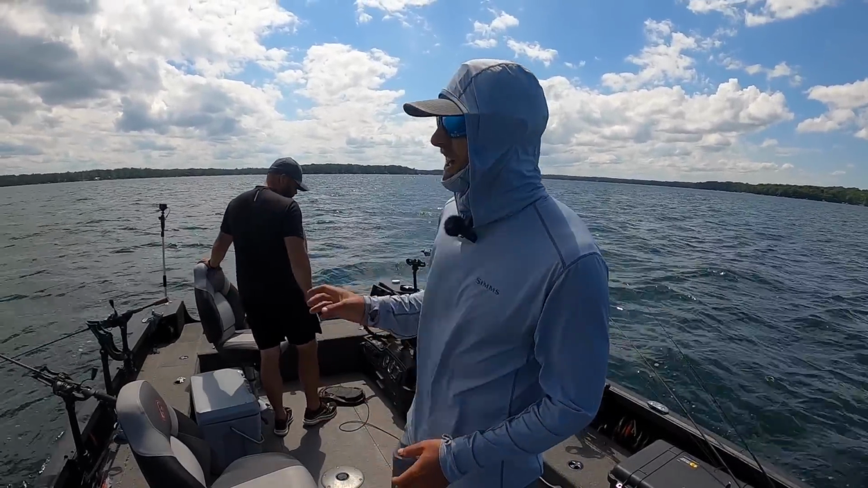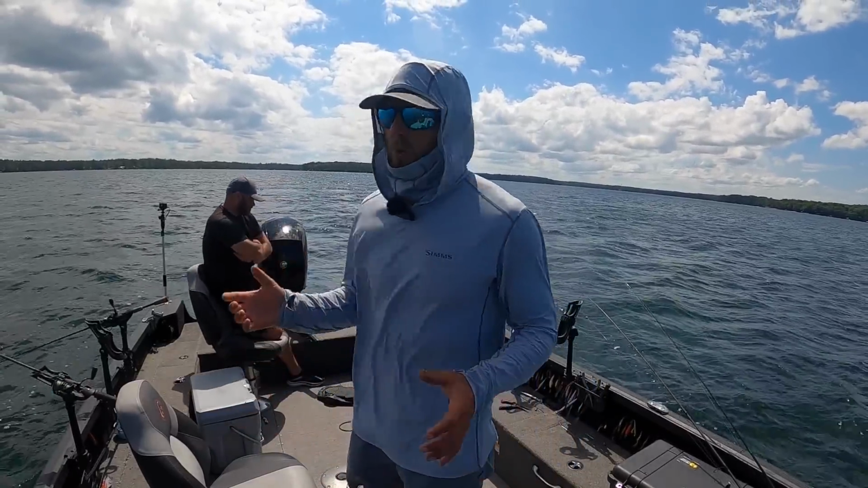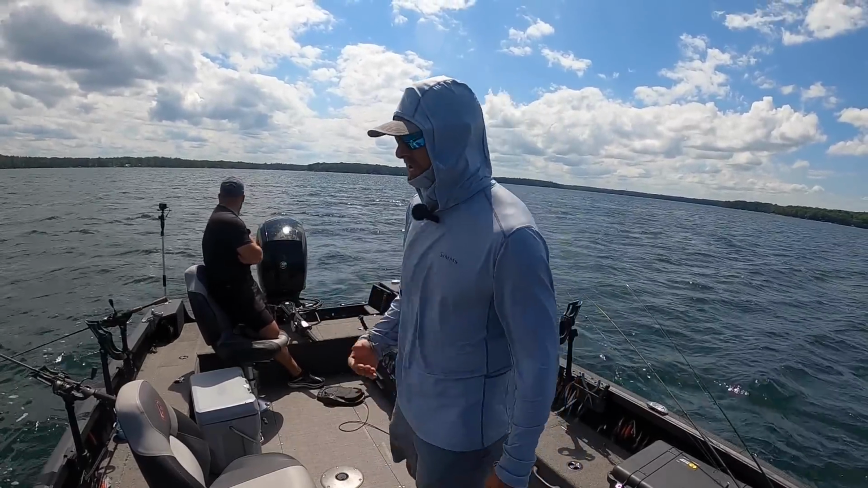Using the Live to point it right at them, or you could even use 360 in this situation, couldn't you? Yeah, you could. And using the 360 or certain tools to put you right on those fish over and over and over. So that's really the key to success today.